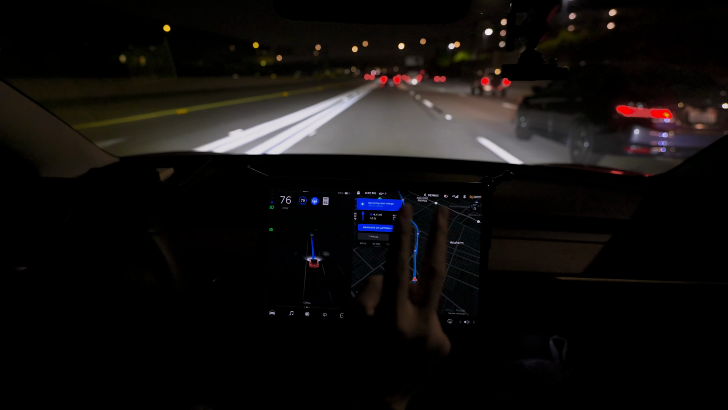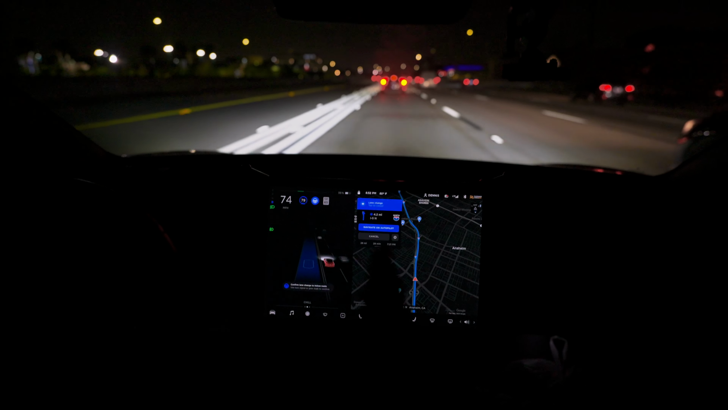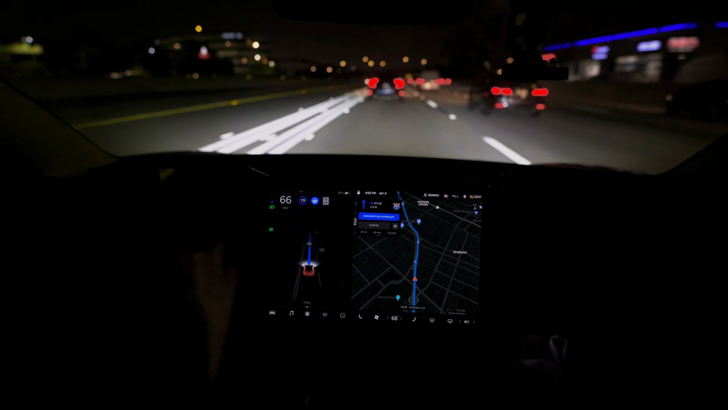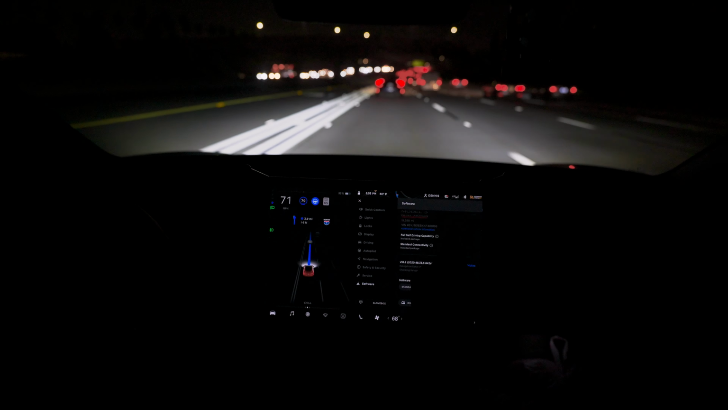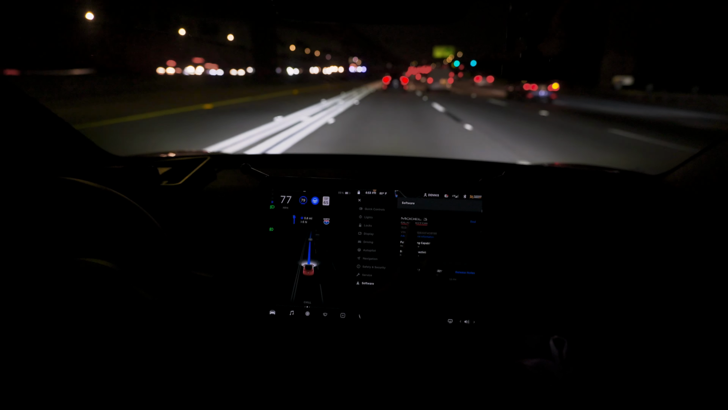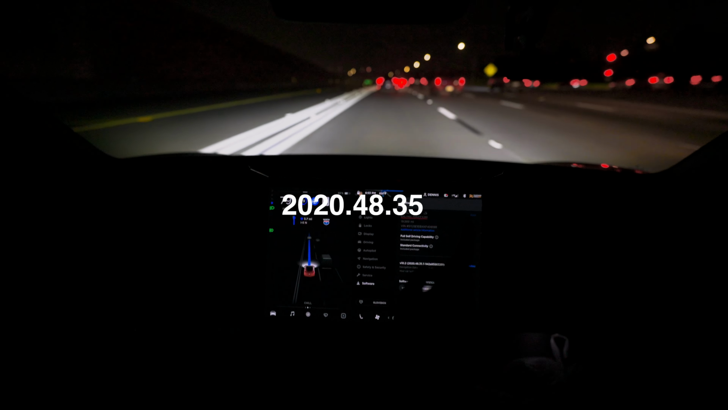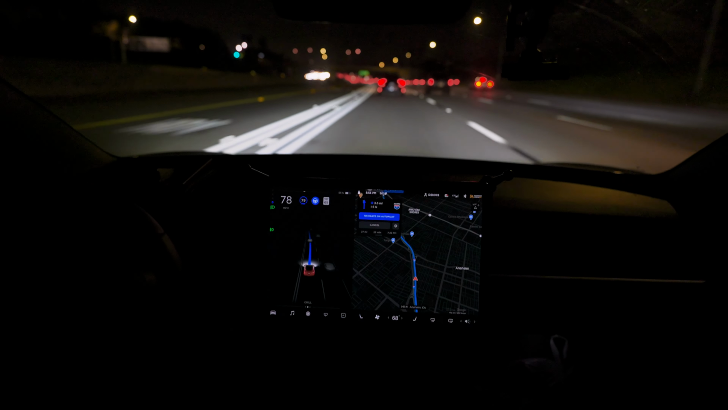There are two construction zones that we're gonna run into that it could get a little gnarly at night, but there really isn't any conditions tonight where it's gonna affect it. It's not raining, it's not foggy, so Autopilot should navigate these roads pretty easily. In terms of what version this is, we're in a 2019 Tesla Model 3 Performance Stealth with over 19,000 miles. This is version 10.2, 2020.48.35.5, and it is the latest update as of the time of this recording.